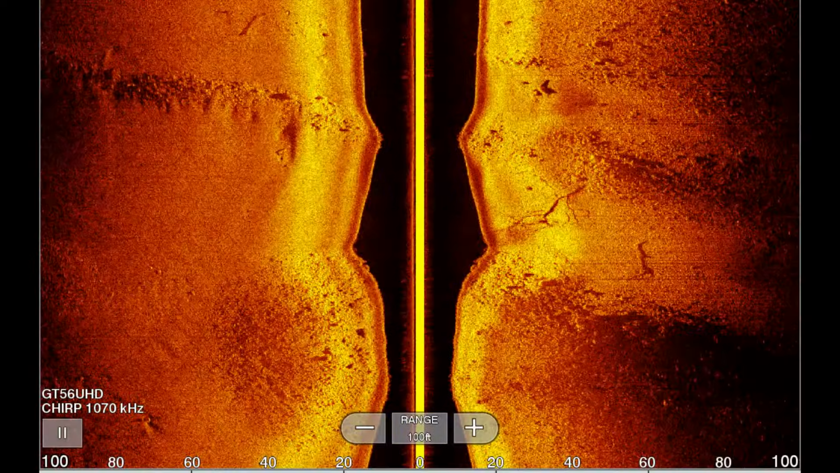Welcome back, MG Marine Tech here, and today we are finally going to be covering GT56 side imaging settings to provide pictures like this.